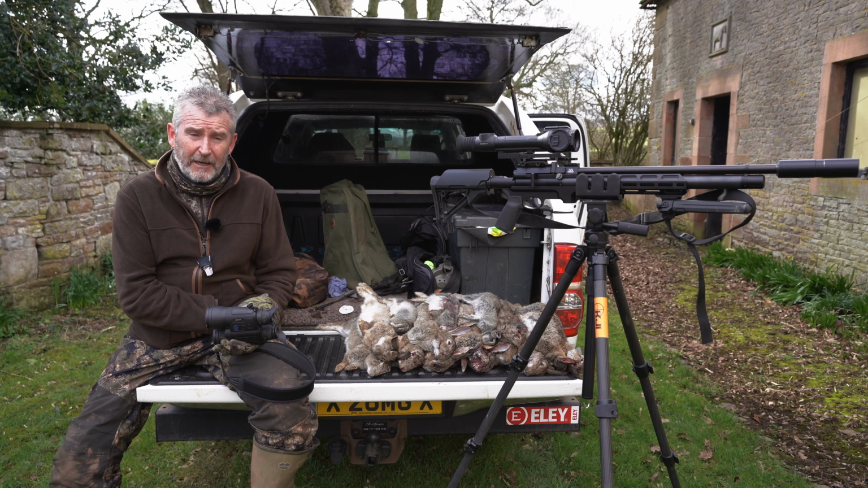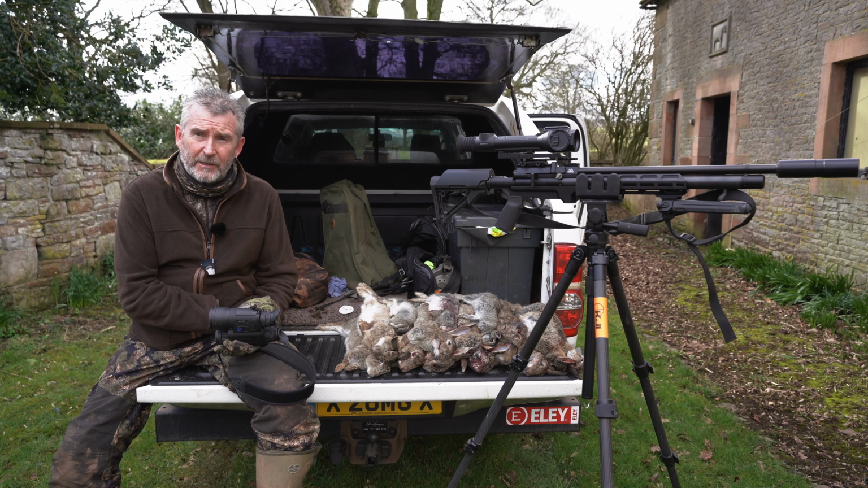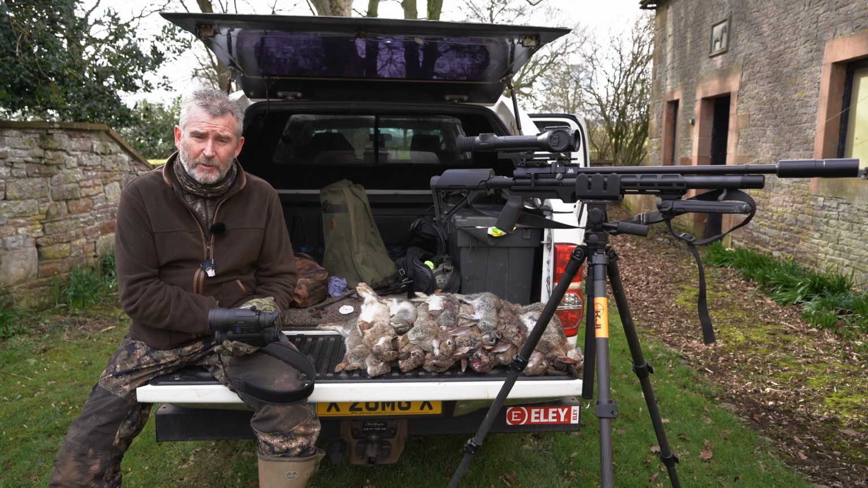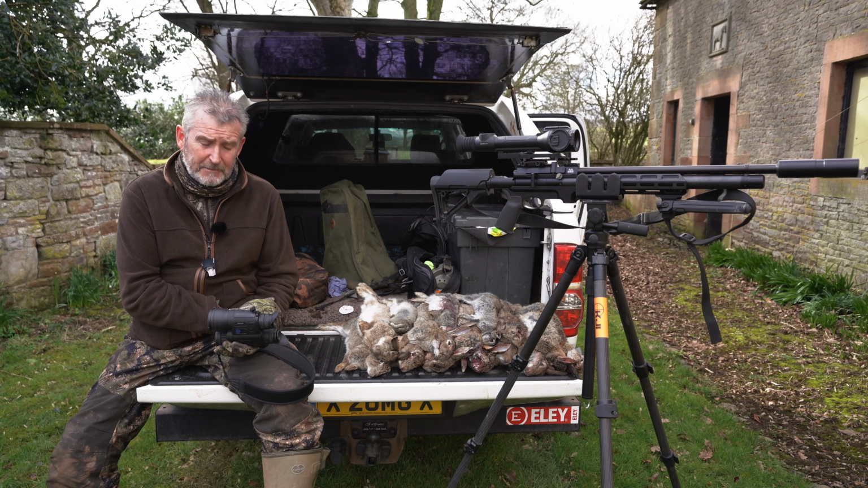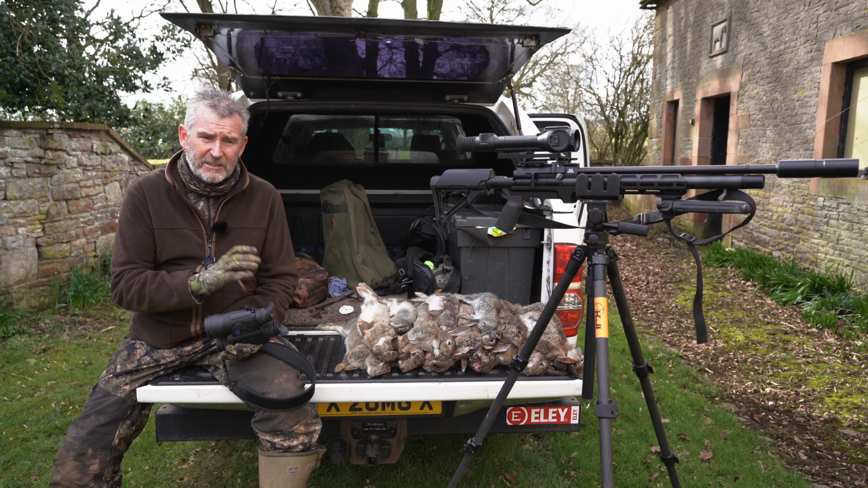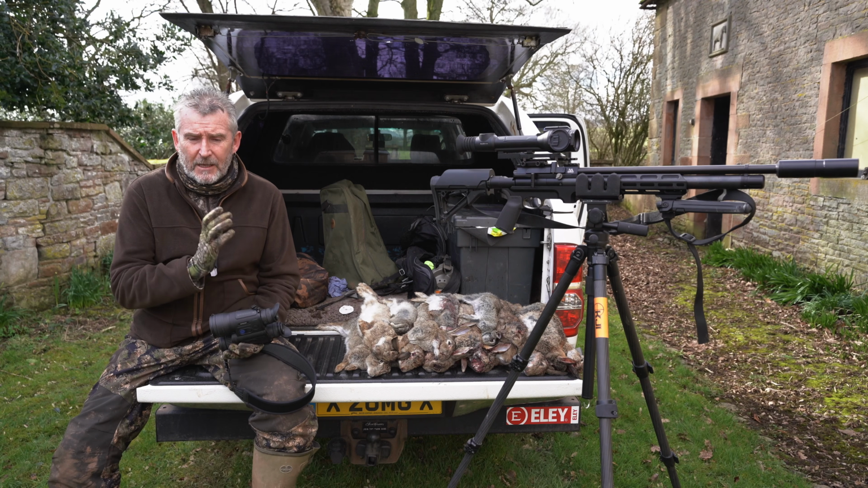All in all, a good day, good result. What started out looking like a poor one ended up being quite a decent one. 15 rabbits, so they'll all be paunched and skinned out and in the freezer later on today, and hopefully you can gain something from this. You can see exactly what we see from the spotters.